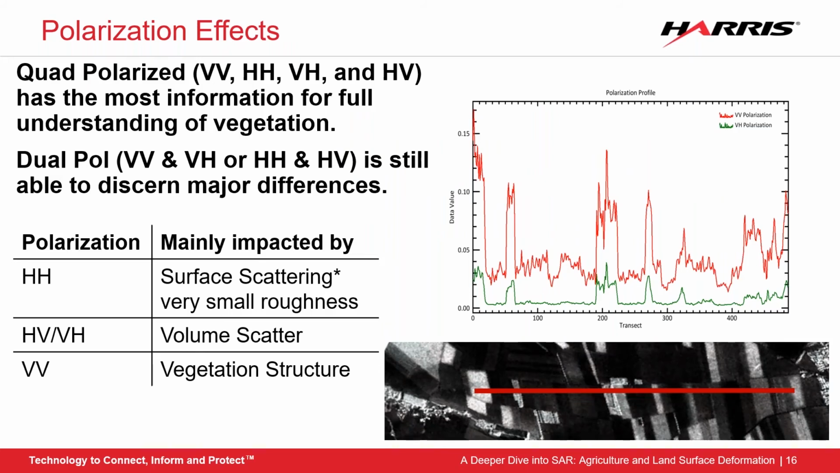Polarization plays a large part in the information that is returned from SAR backscatter over agriculture. So depending on what information you need, it is important that you choose the right polarizations to start with. To get optimal information on vegetation, you're going to want quad polarized SAR. This means you have all four bands, VV, HH, VH, and HV.